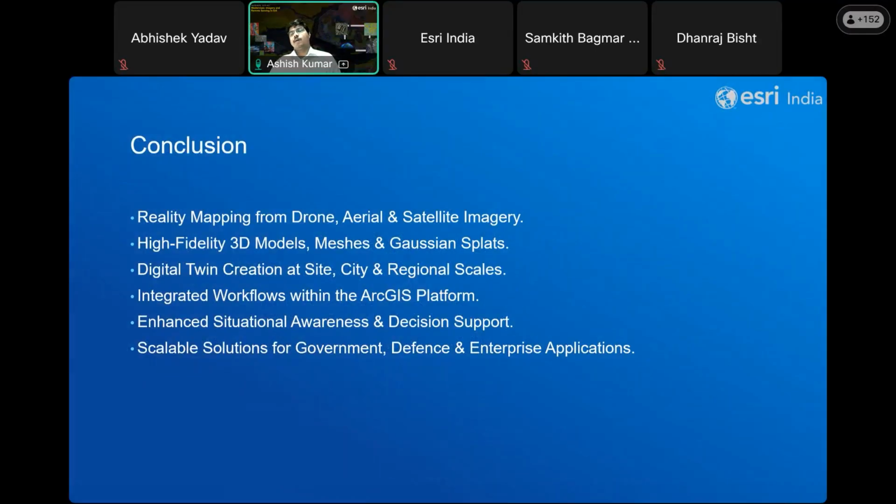Now, as we move on to our solution, I will conclude today's session. As we have seen, Esri's reality mapping ecosystem enables organizations to transform imagery into actionable geospatial intelligence, from drone, aerial, and satellite imagery to high fidelity 3D models, Gaussian splats, and digital twins. ArcGIS Reality solutions provide the tools needed to capture, model, visualize, and analyze the real world at any scale.